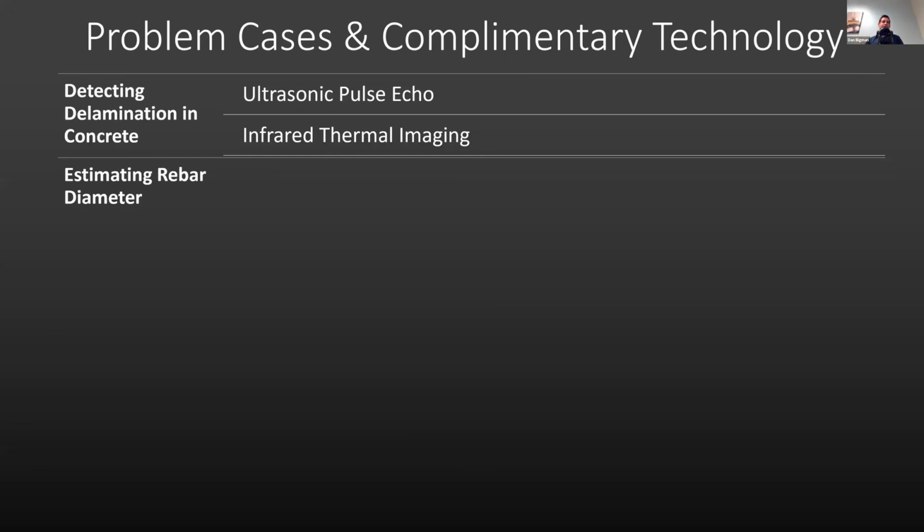Again, it's possible with GPR, but we don't recommend it. But there is a tool called eddy current, often called a cover meter as well, which has the capability to estimate rebar diameter plus or minus one size. So this works best if you have information on how deep the rebar is.